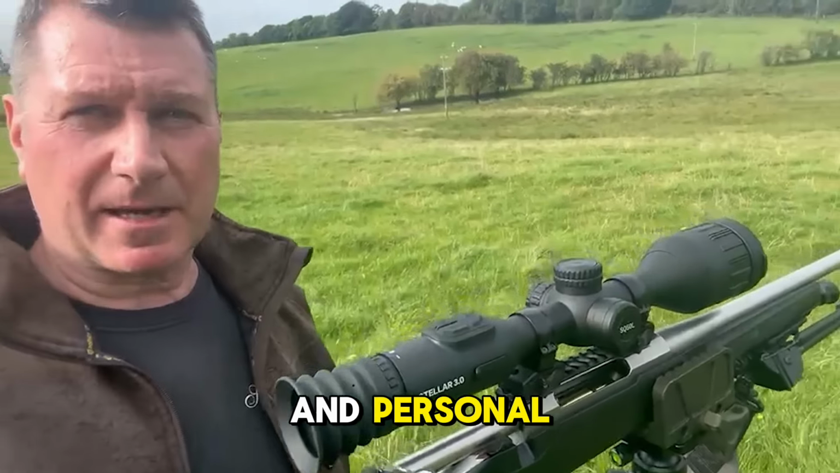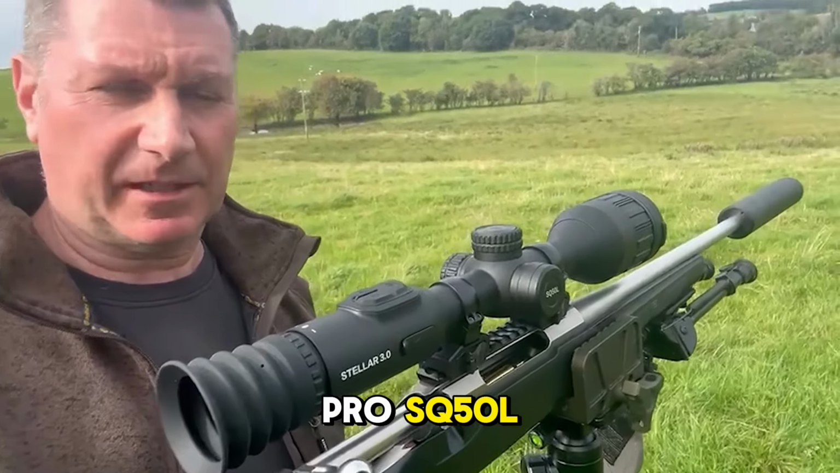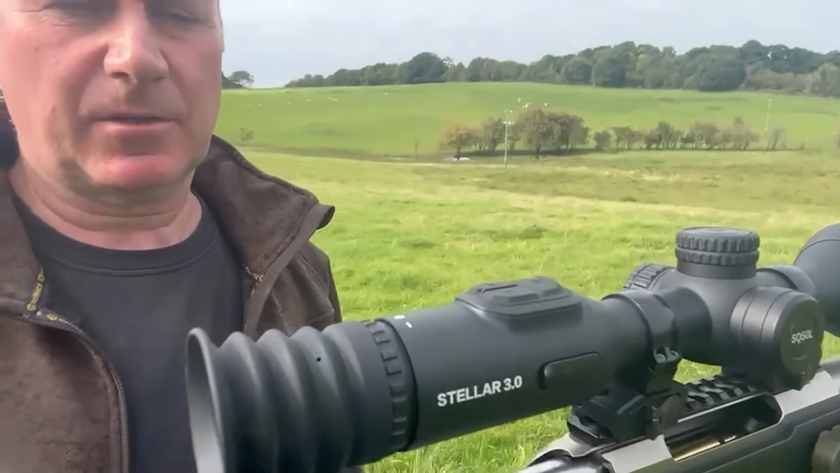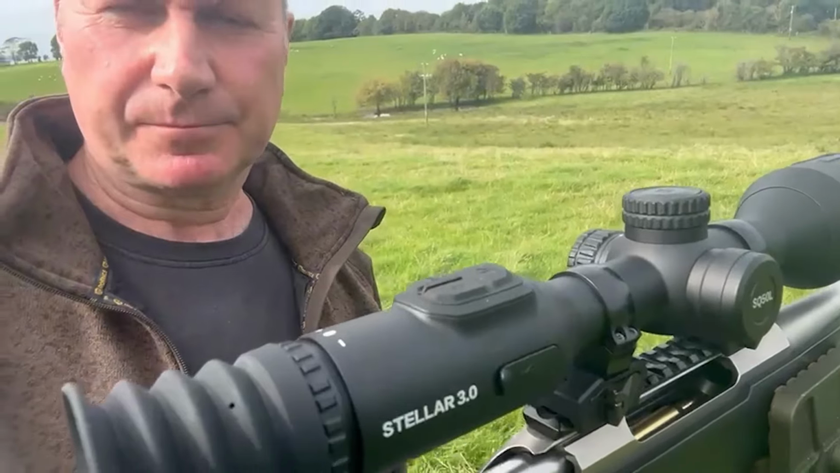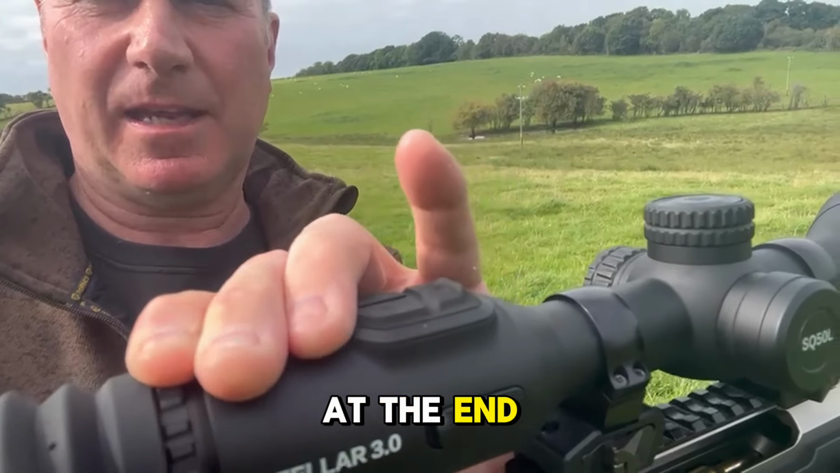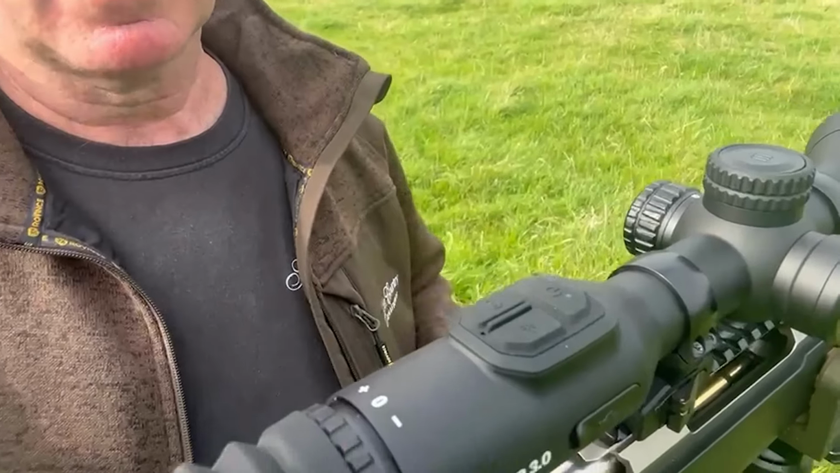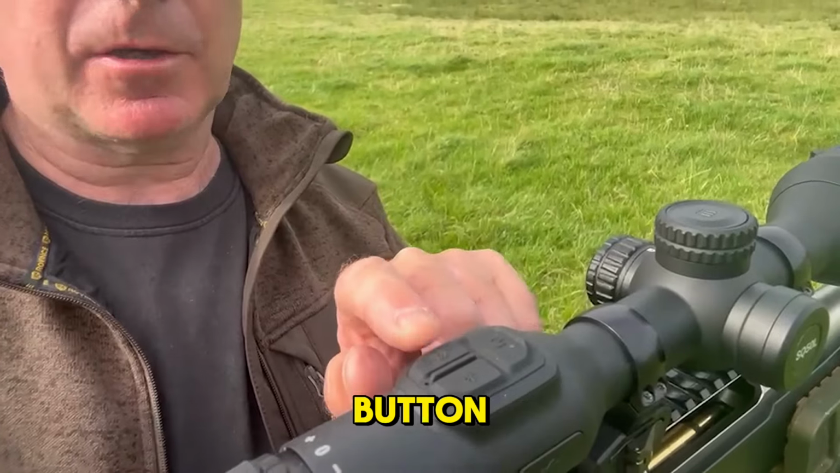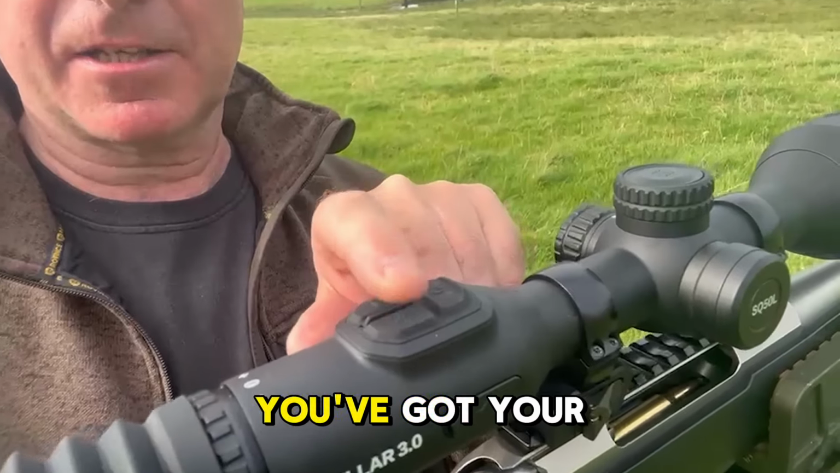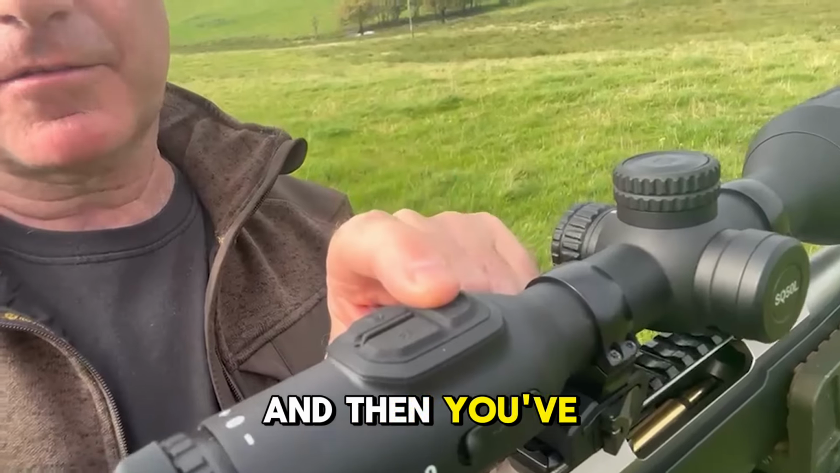So here it is up close and personal, the new Stellar 3 Pro SQ50L. So get your usual rubber eye cap to block any eye shine that may be coming back in your face. It's got the diopter focus wheel at the end at your eyepiece to get your menu clear and give you the best picture quality available. On the left hand side, it's got your camera button or one long press to take videos. On the right hand side, you've got your laser rangefinder, which goes up to 1,000 meters, and then you've got your on off switch here.